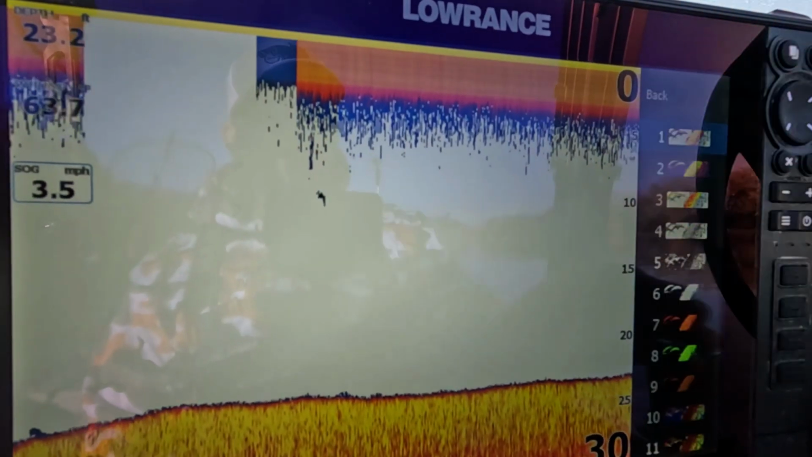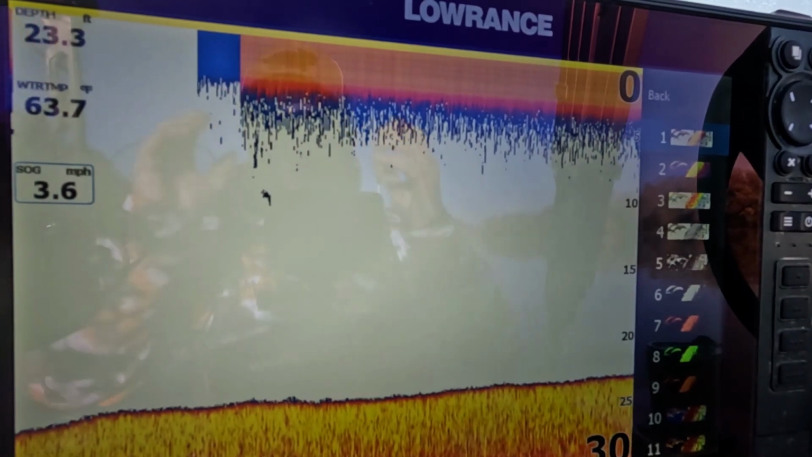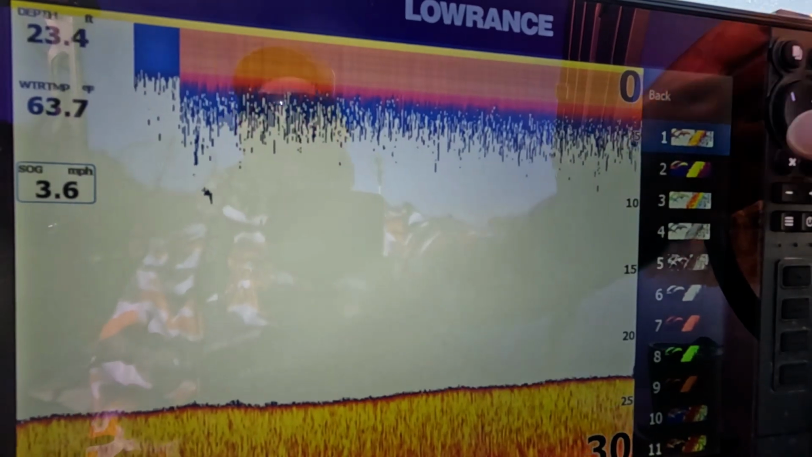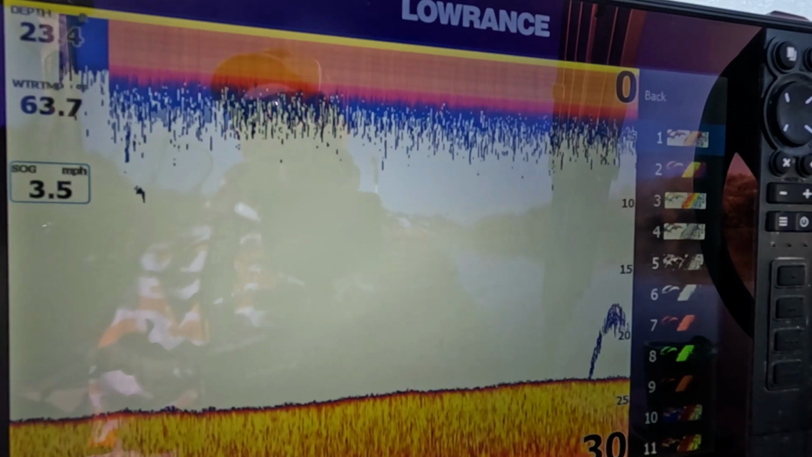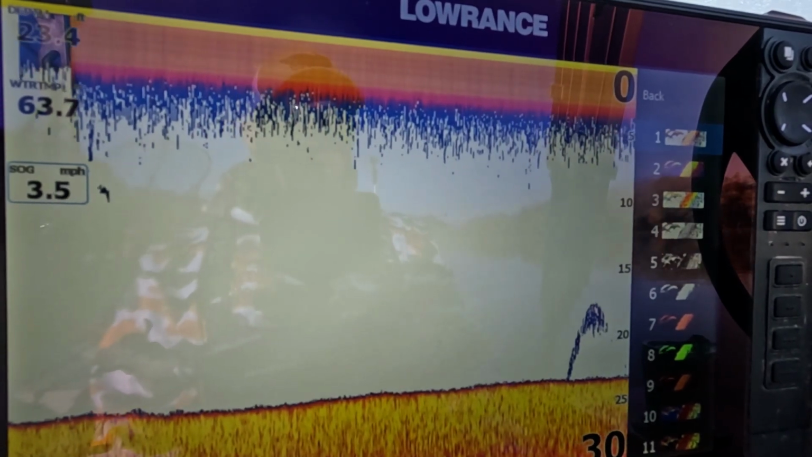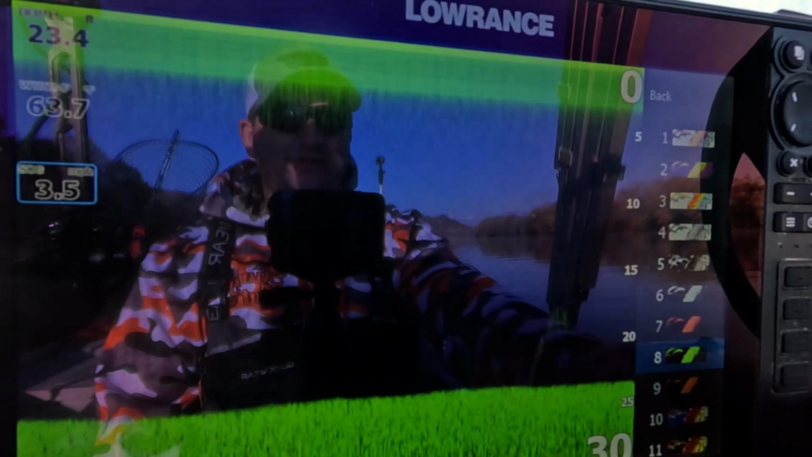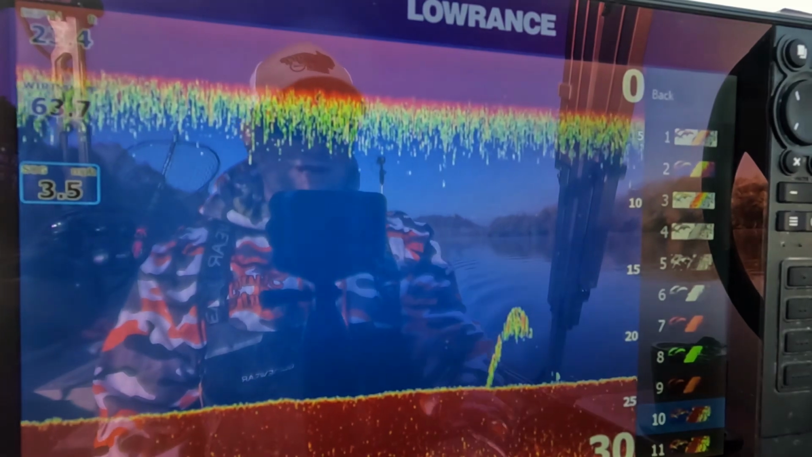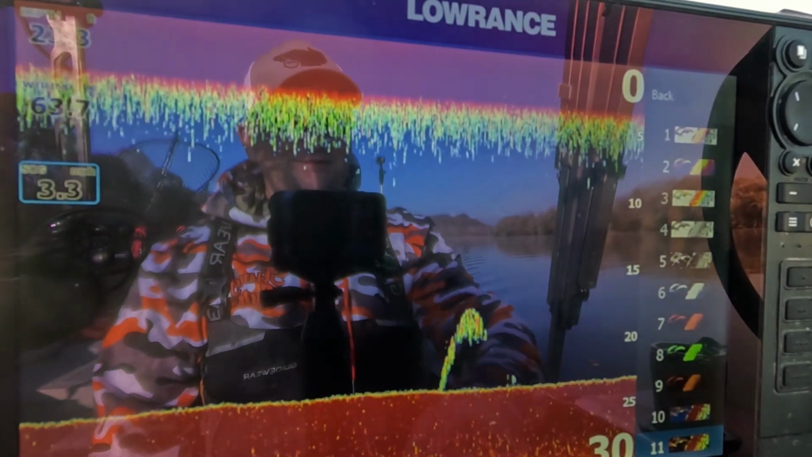Now color palettes, to me, are just what you prefer. For me, I like color palette 1. It's a traditional Lowrance. It's kind of what I learned, and that's what I like the most. But depending on what you want, it's as simple as just going in here and changing it to what fits your eyes. A lot of saltwater guys use palette number 10 or palette number 11.